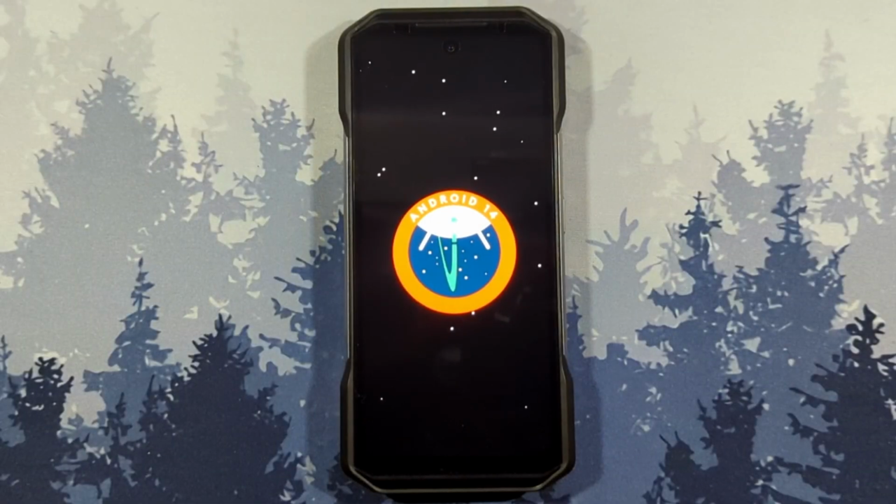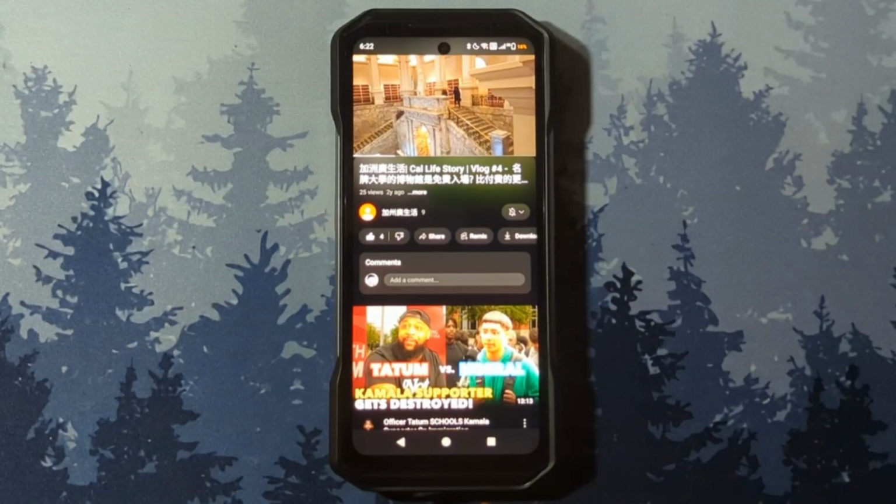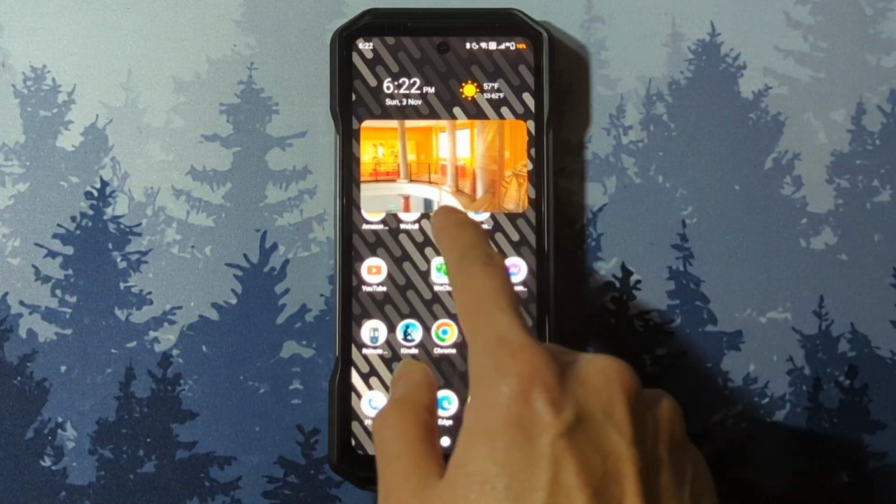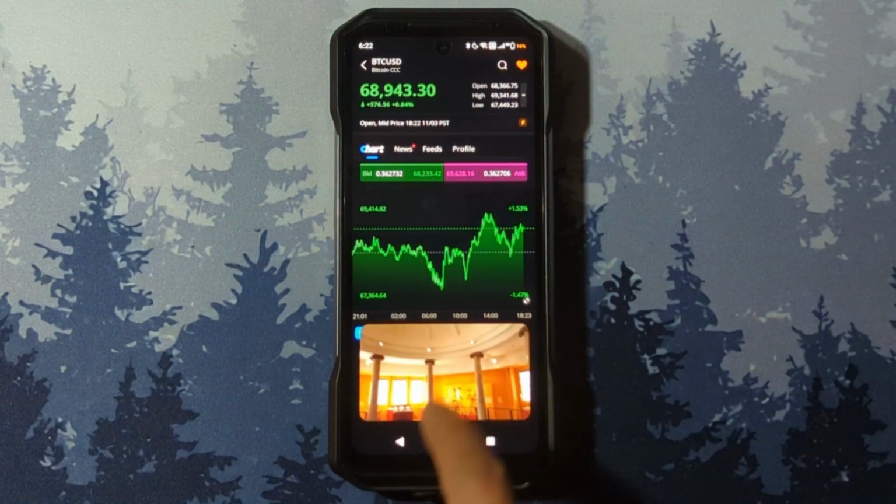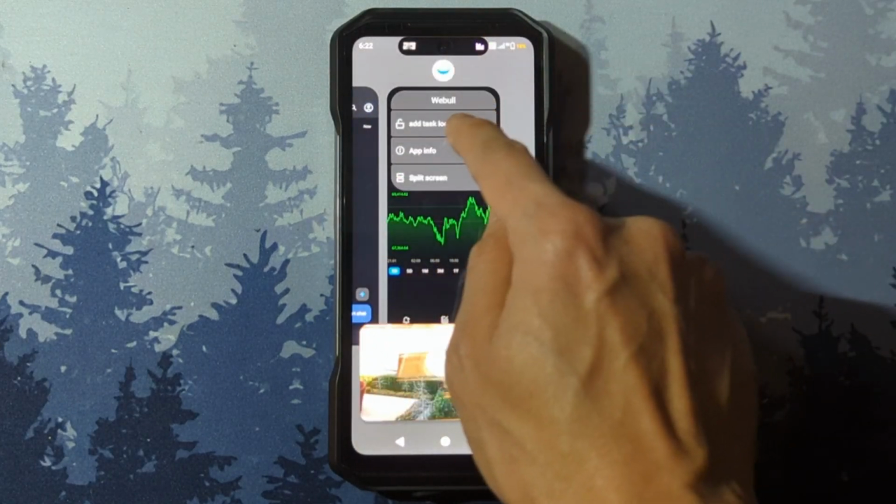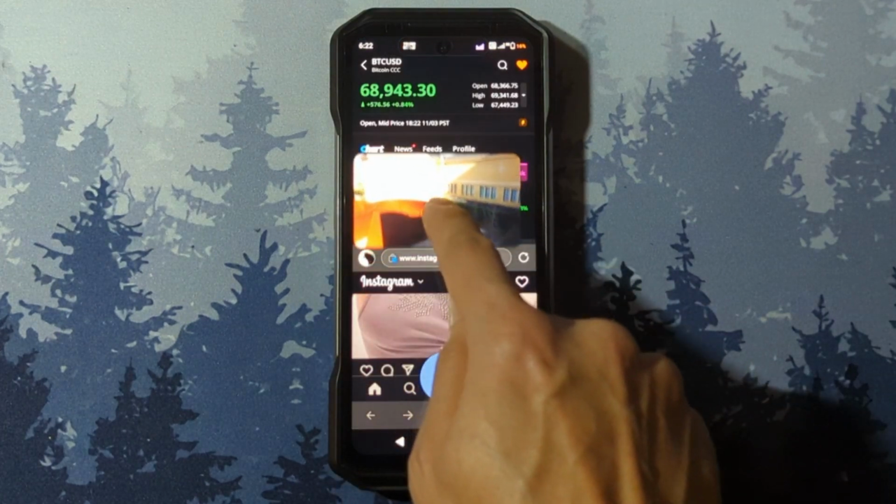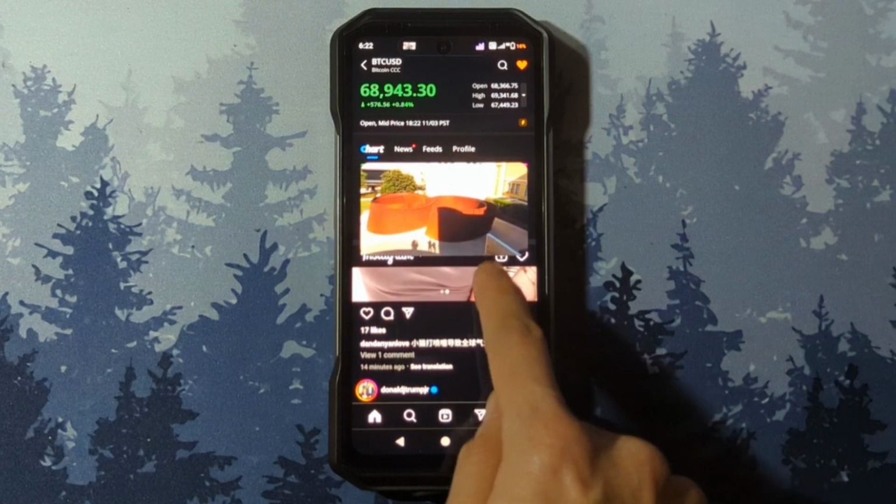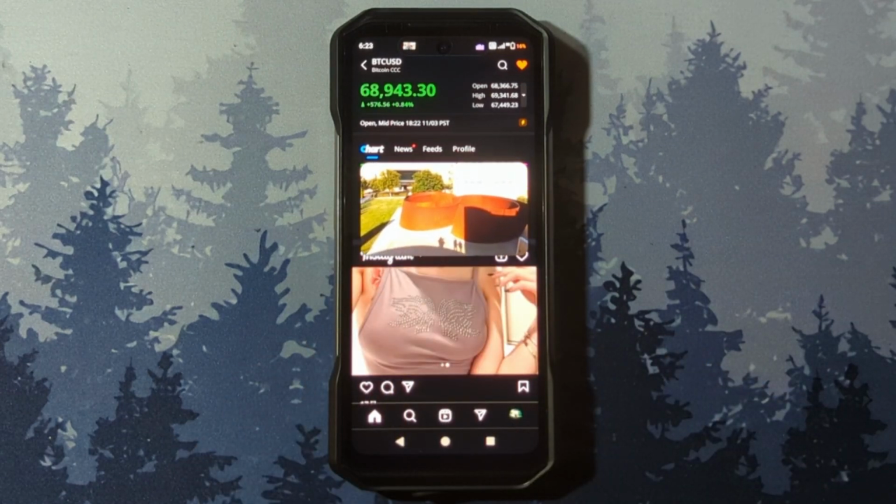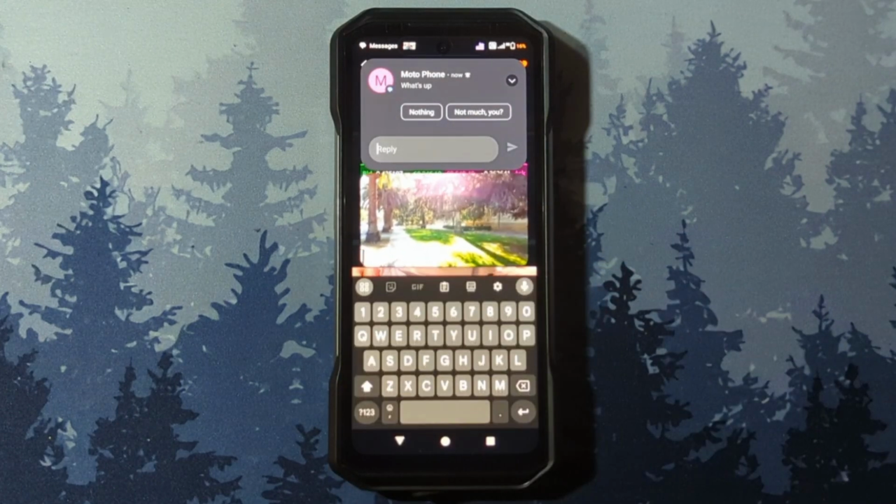As far as performance goes, this comes with a C-class budget 5G processor, but running daily browsing tasks is not a problem. Here I'll start a YouTube video playing as a picture-in-picture. Now I start a crypto tracker. We are going to split that window and look at Instagram. All three tasks are going on smoothly. And if my loser friend sends me a text message, I can reply without closing anything.